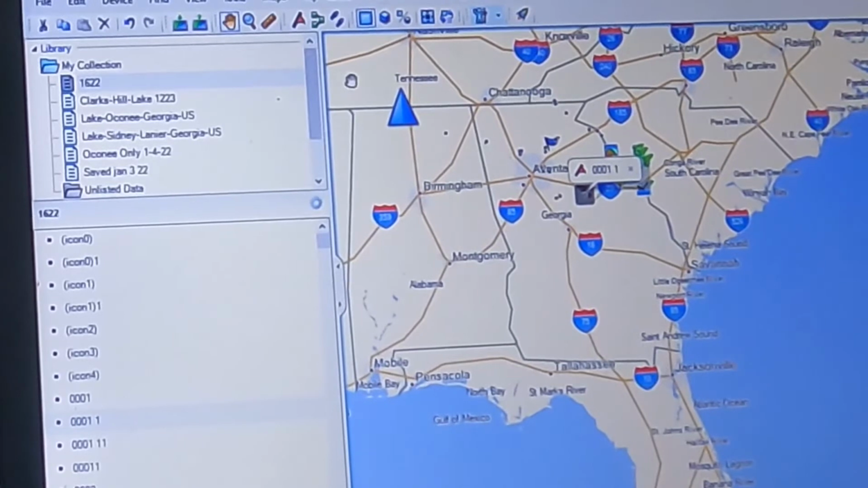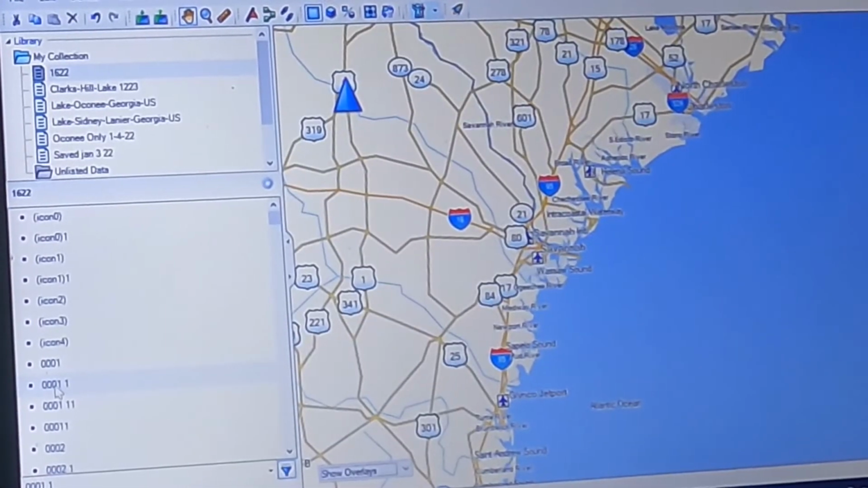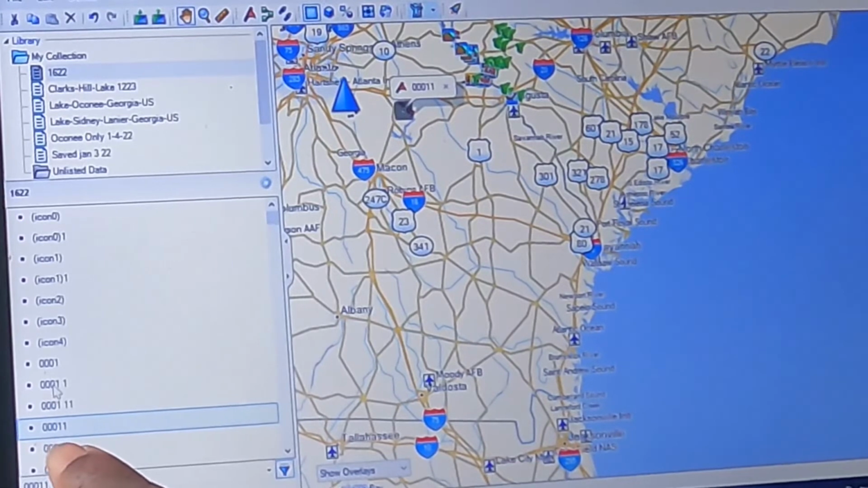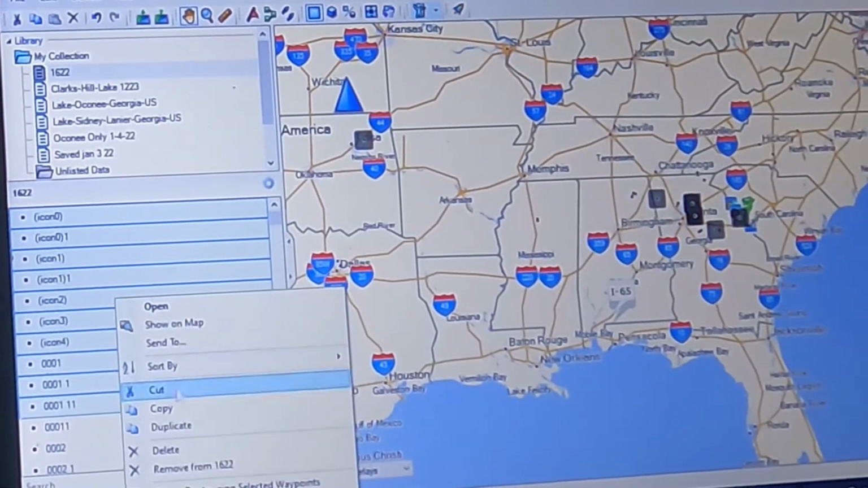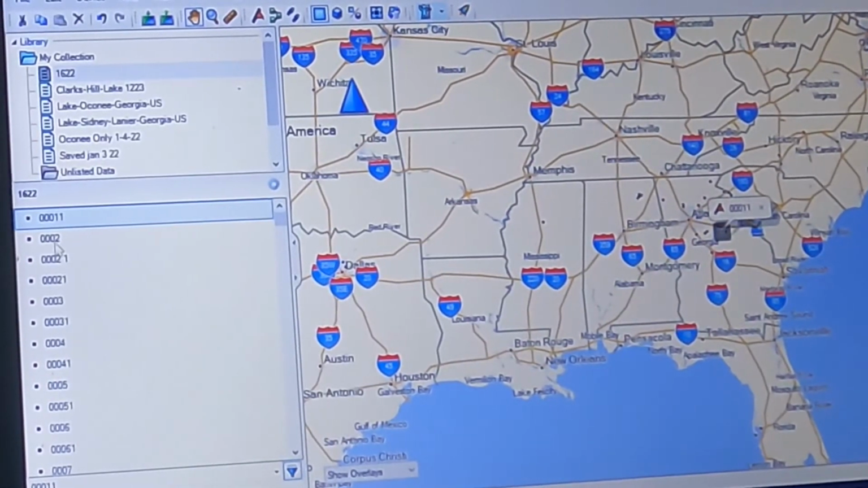As I scroll some of these, you can see just by the way the waypoint shows up, that's Lake Oconee. That's number 0011. That's Lake Oconee. So I'm just going to grab those ones all the way up from there. Now I've highlighted all of those, and I'm simply going to delete them. I'm going to remove them from this 1622. Then I'm going to go back to the next one.